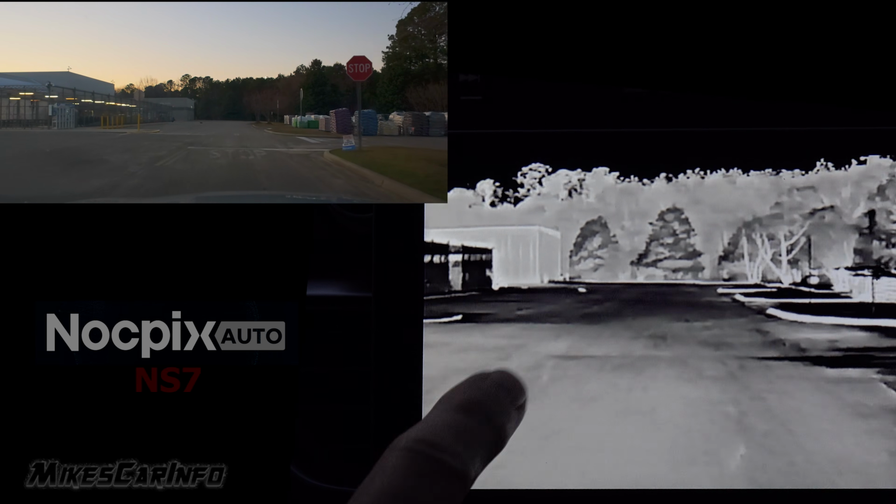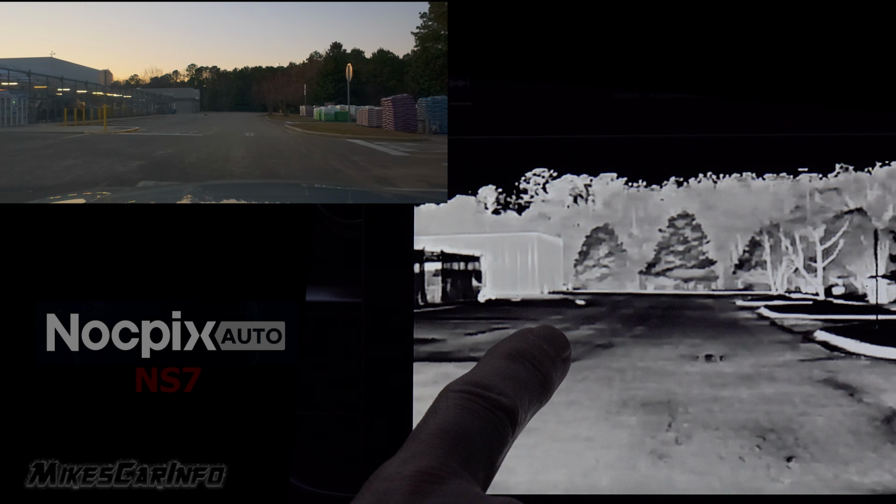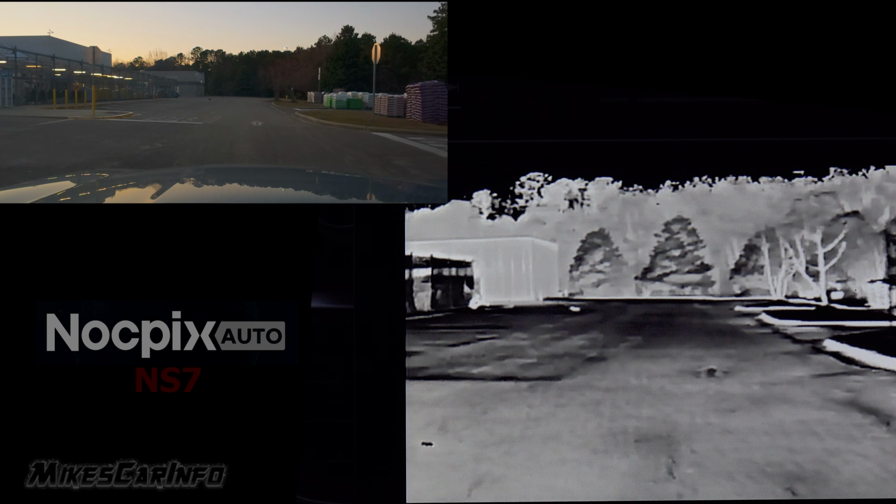So there's a cat over there. I don't know if you can see that cat right here. Looks like somebody's trying to feed it or something. You can see that cat way down there, and you can see the man kind of crouched down.